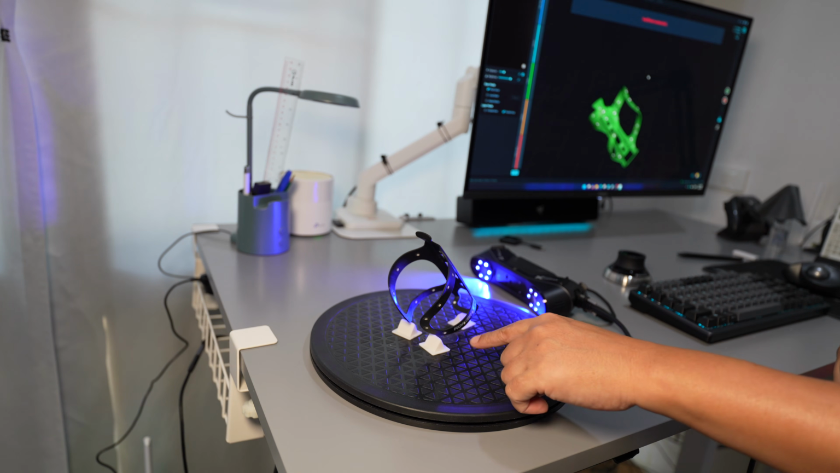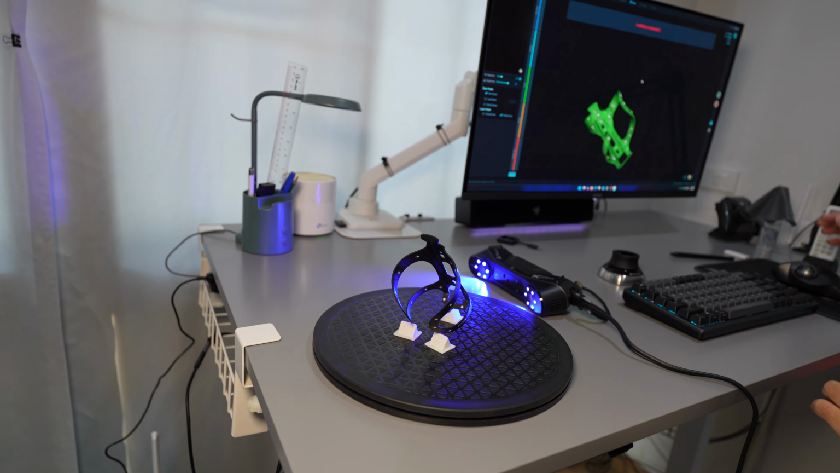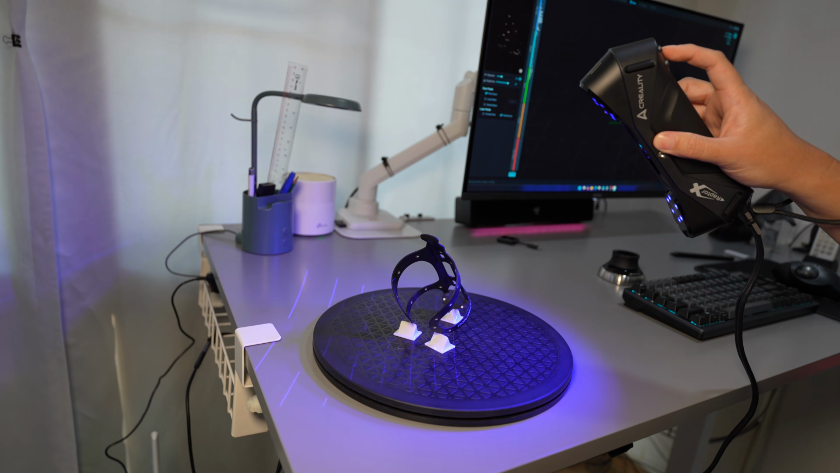Okay, so this will be a lot easier to remove. Okay, I will continue the scan. The laser brightness is already kept at the same value. So start the scan.